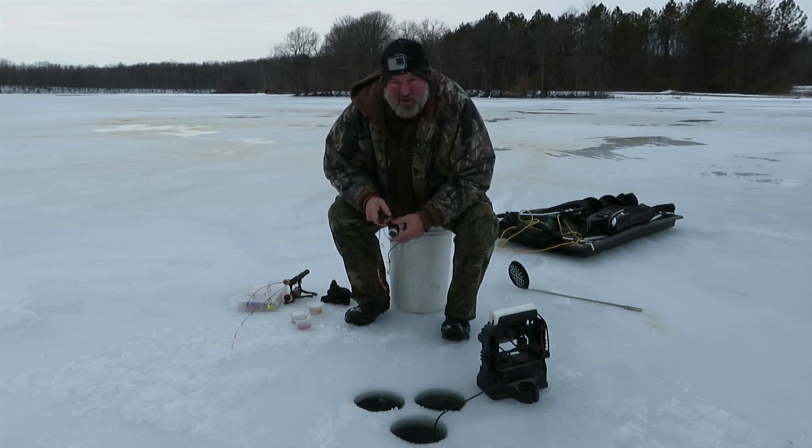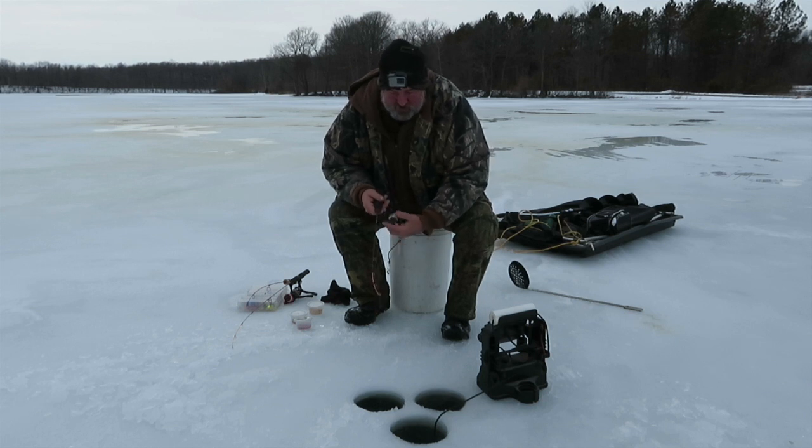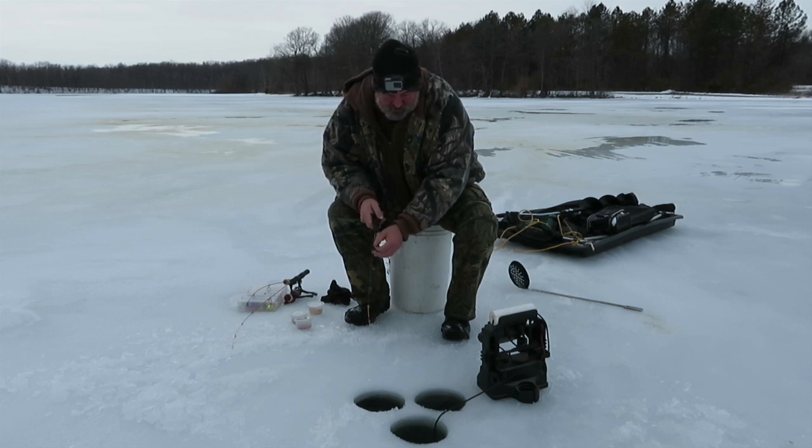We got about 10 feet of water here. Got the Vexilar, I got an FL20. I'm just using mousies, wax worms, and spikes. Give her a try here for a couple hours.